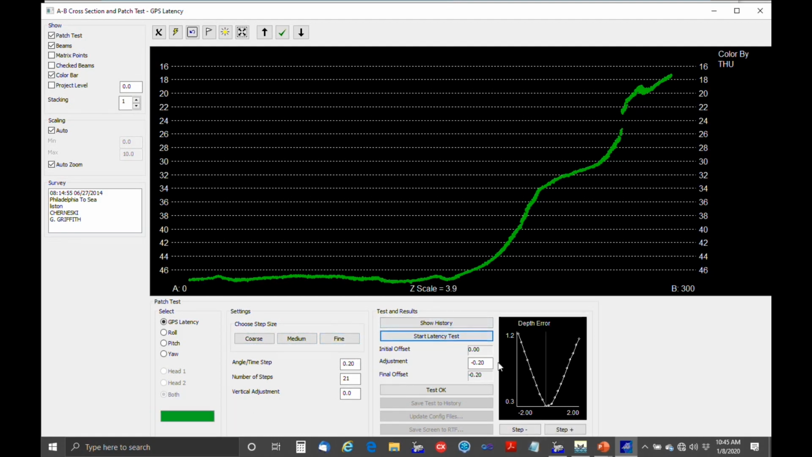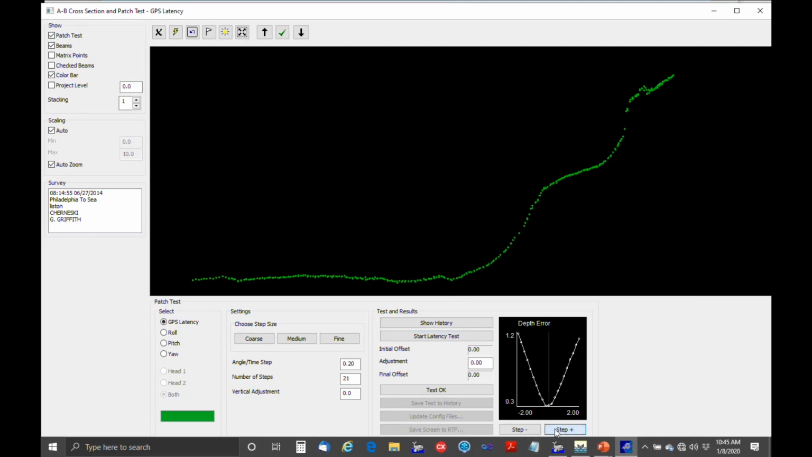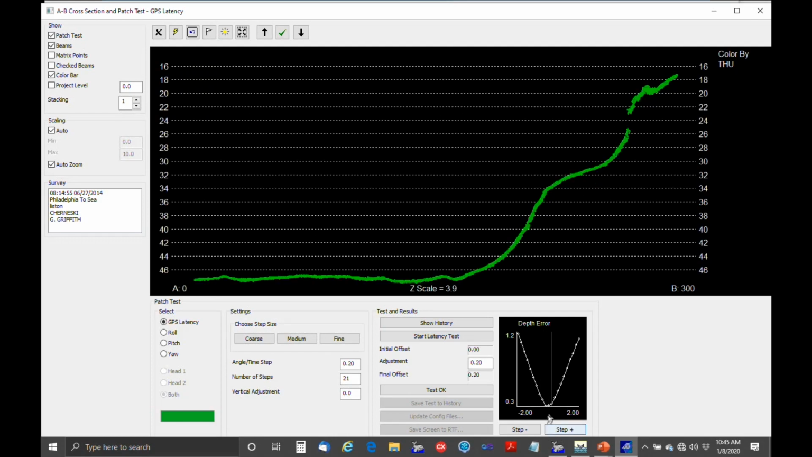Okay. And then the next thing to look at is this graph over here. What this is showing is like a cumulative error at each step. So, easy to look at. Let's go step plus. And now the error is increasing.